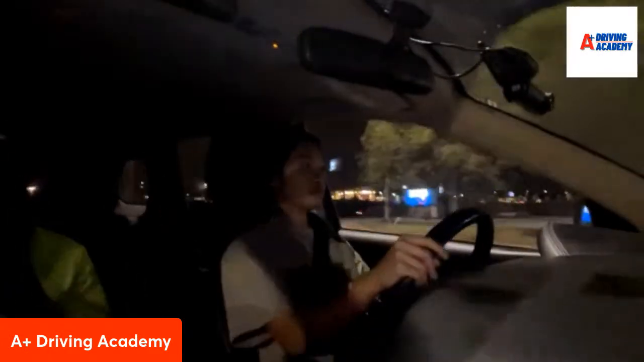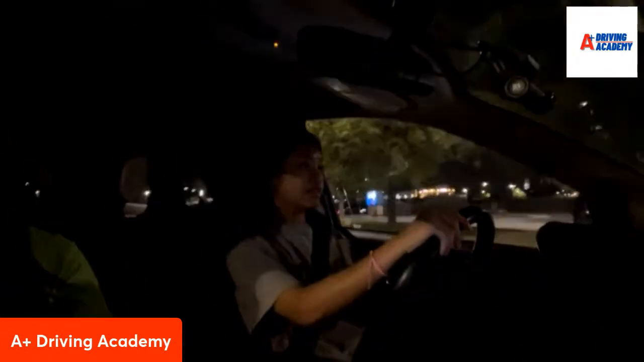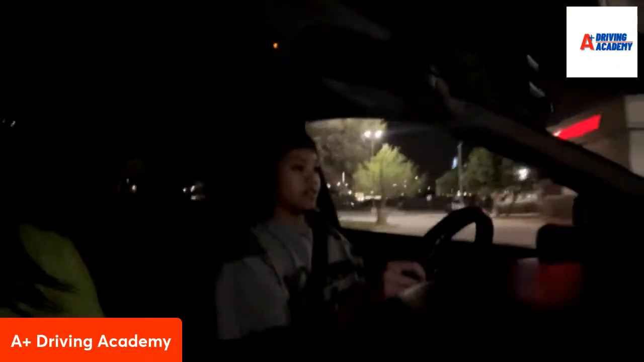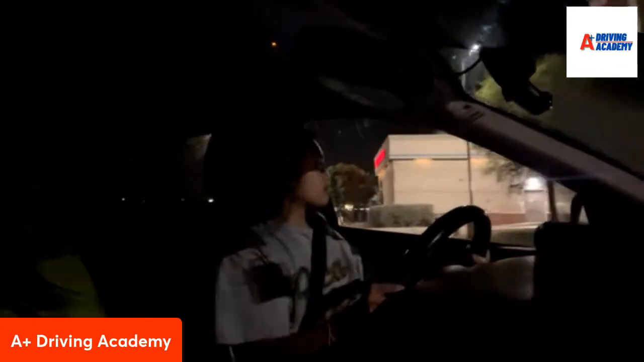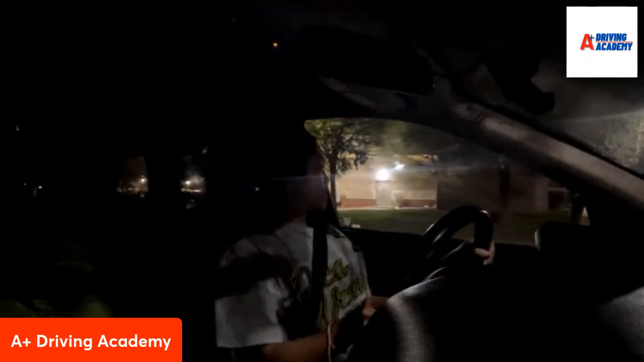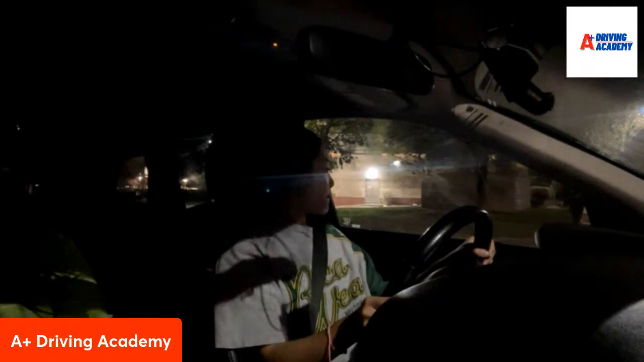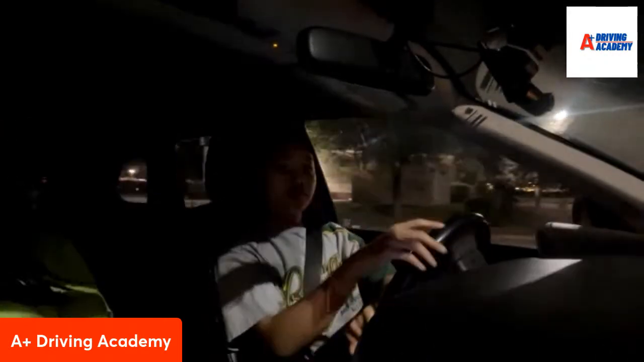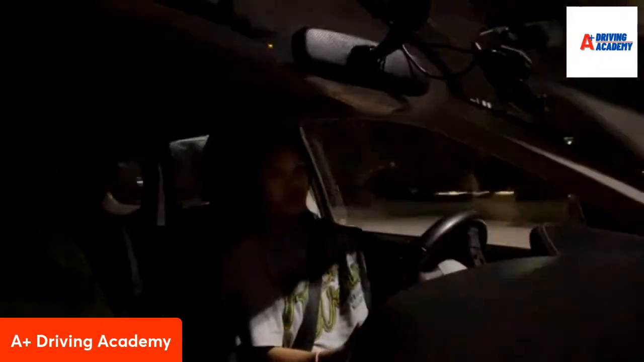Good. You didn't think I was going to fit highway in at the last minute, did you? All the way to the end, we're going to make a right turn. We don't have a stop sign. Good job. We're going to make a left turn here, and we're going to park.